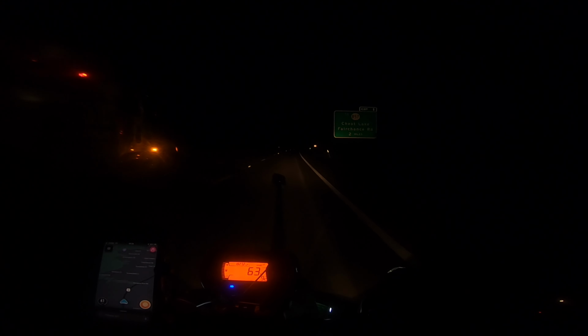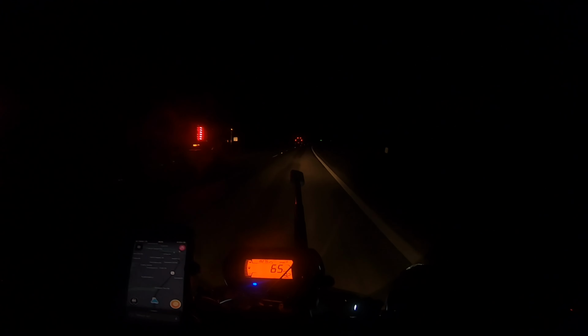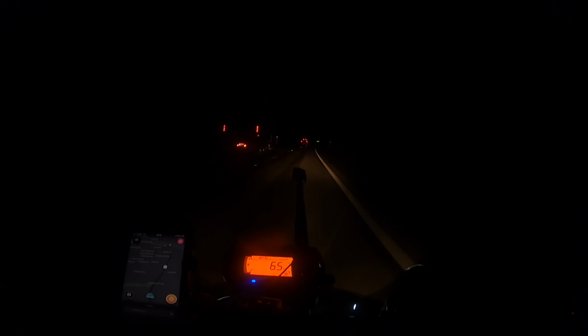And this guy's had enough of me and he's going to pass me, which is cool because I'm in the slow lane. You can see how tall that grass is there, man. That's horrible. On both sides. Let this guy pass us. Now we're clear.